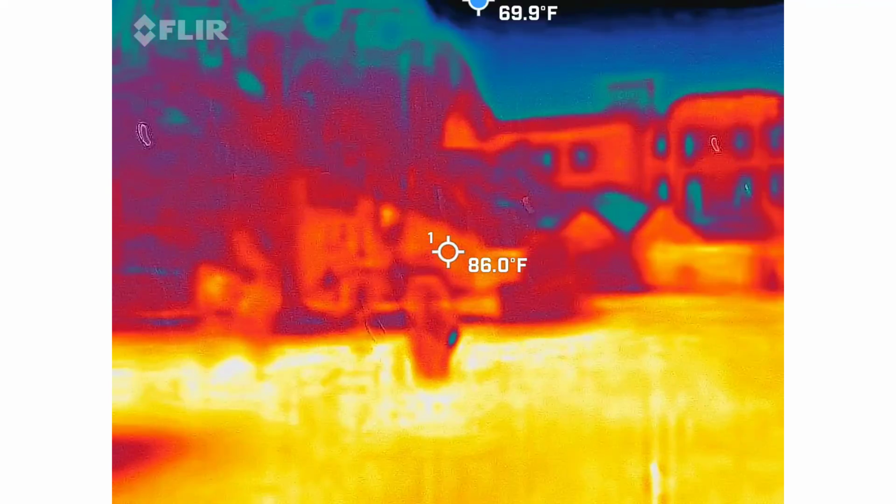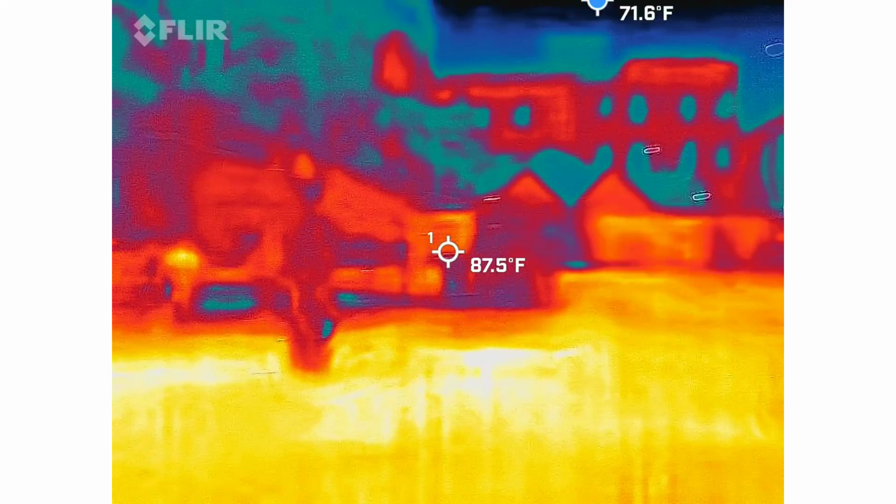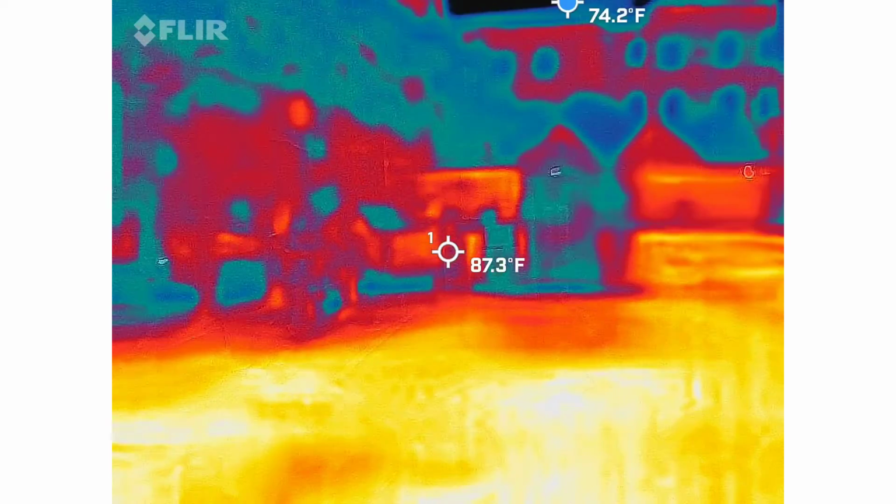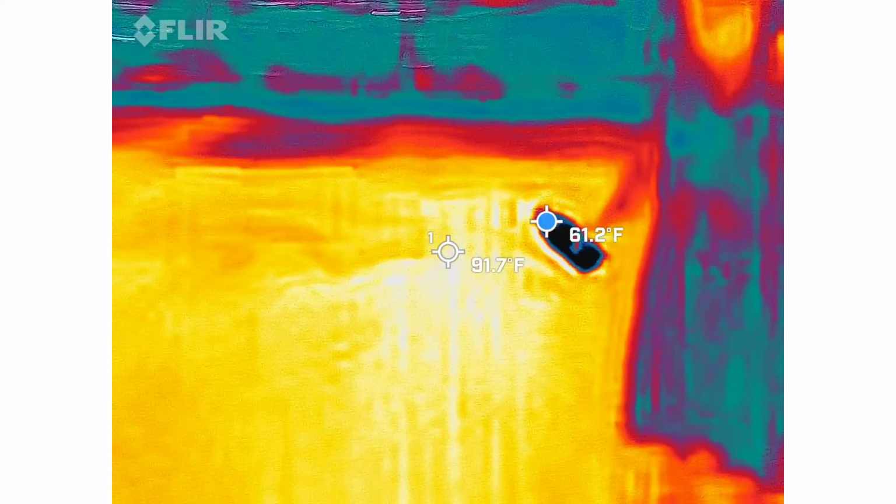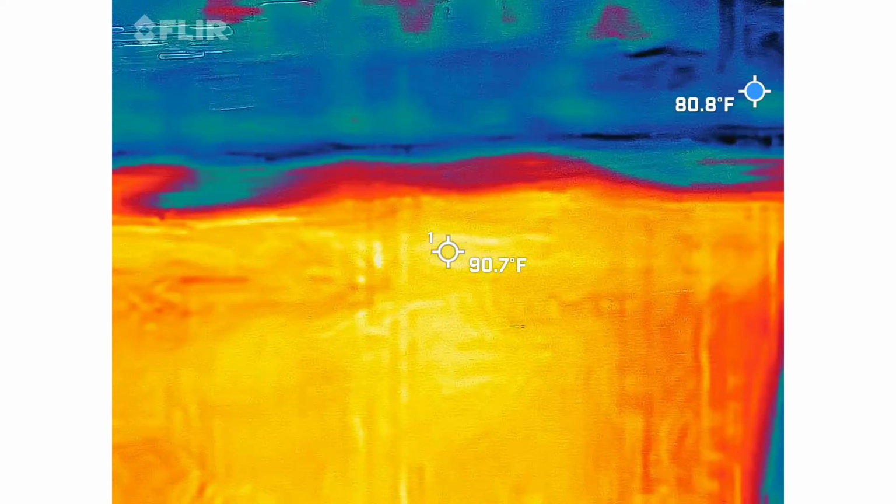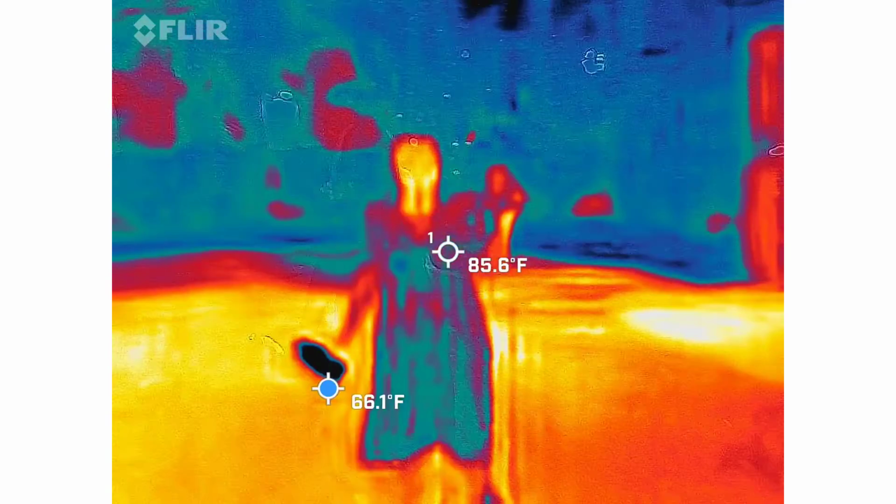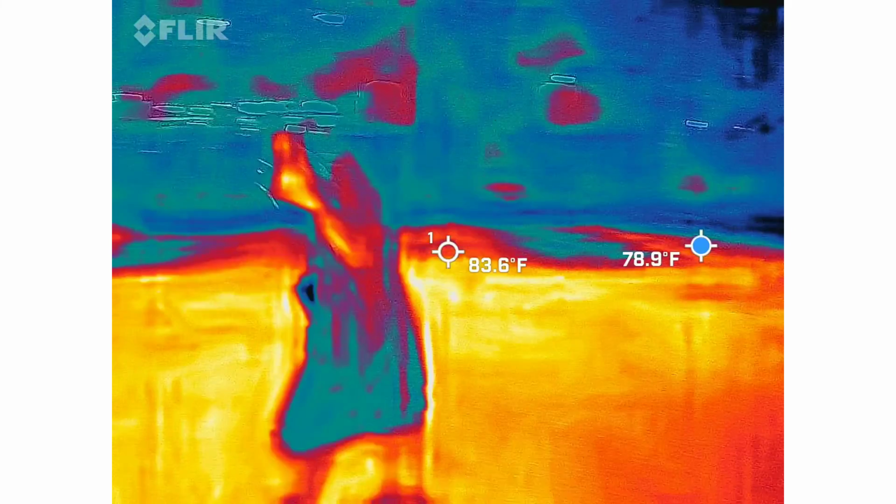Another parking lot. You see anything over here? No. What's that? Did you see anything? I need to cruise.